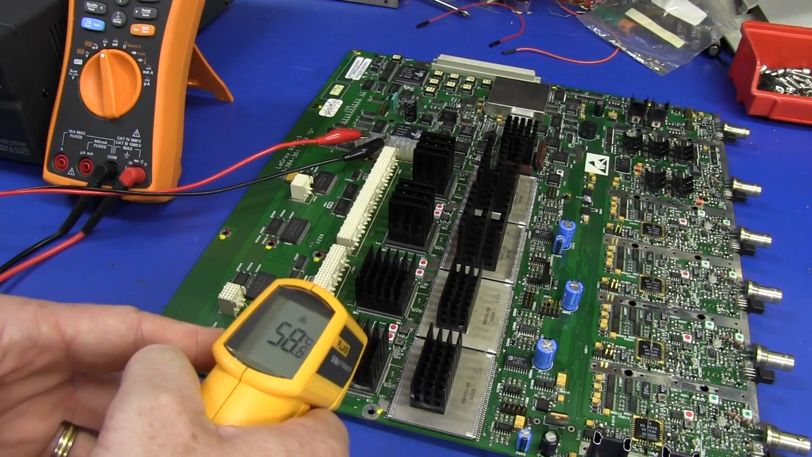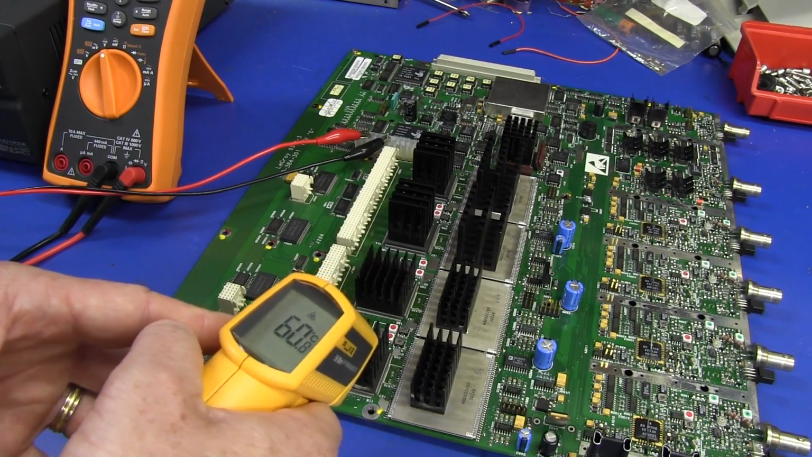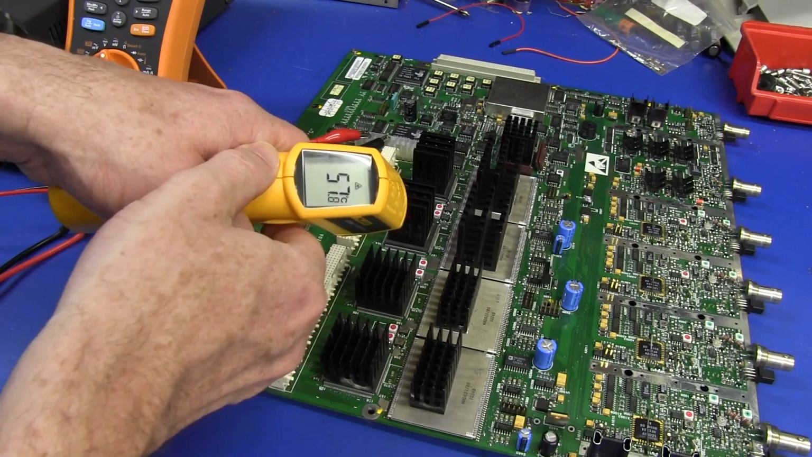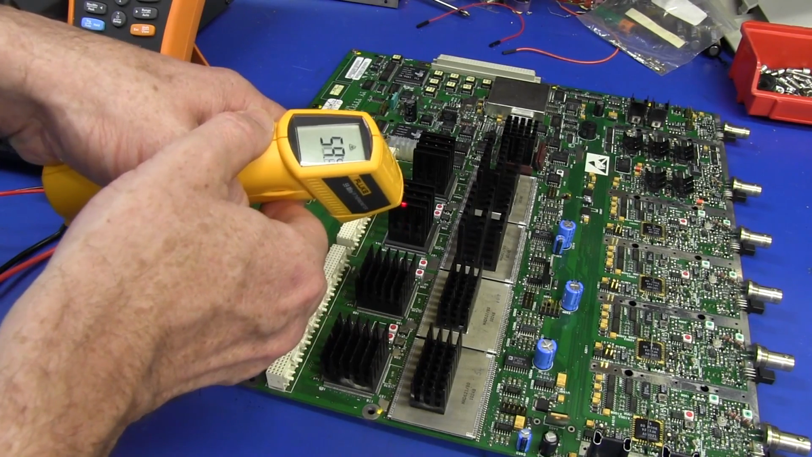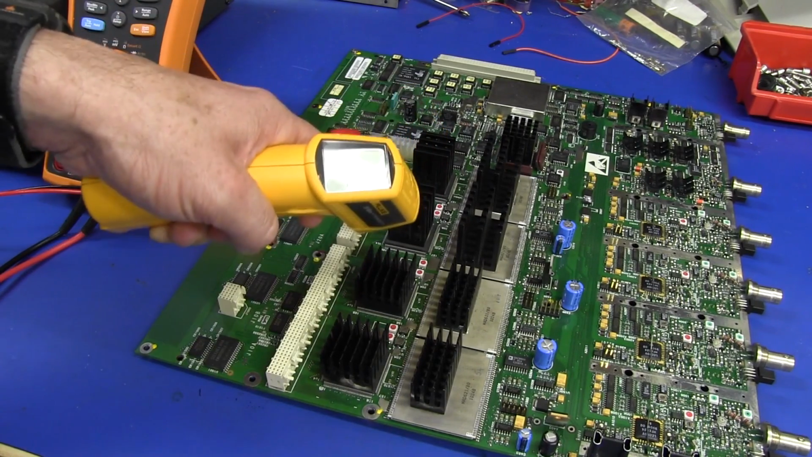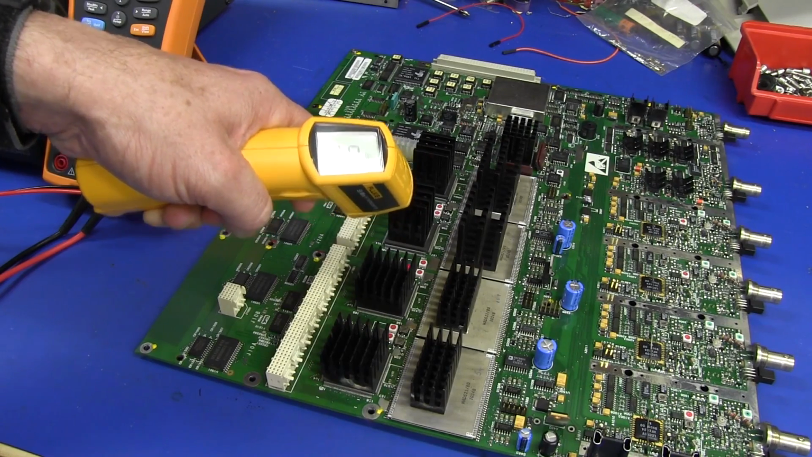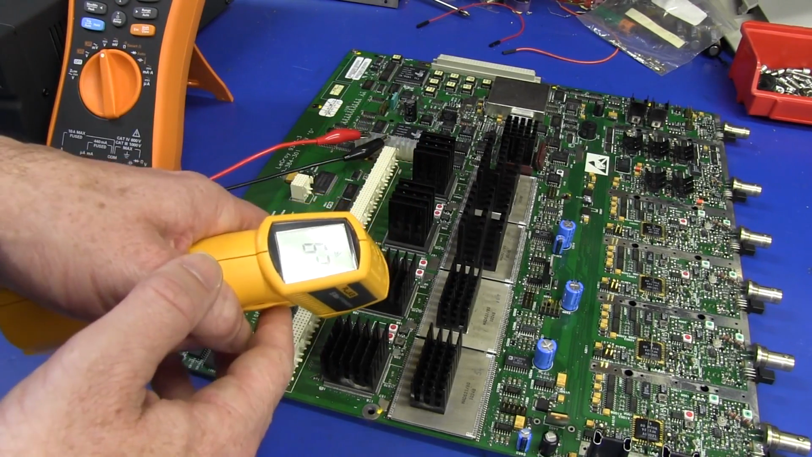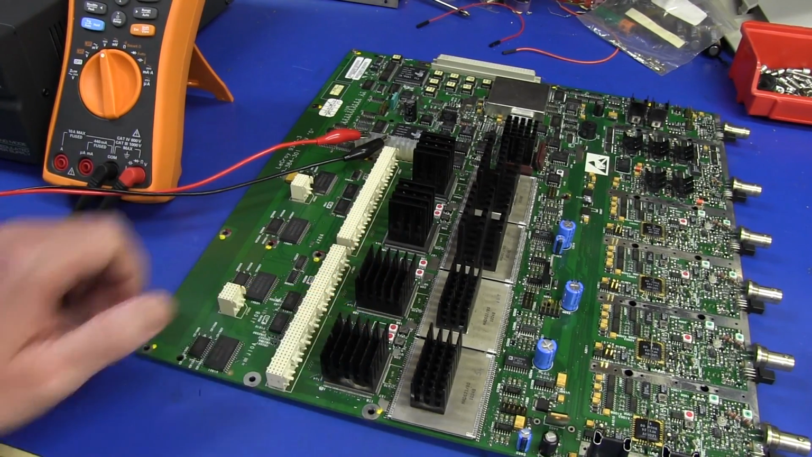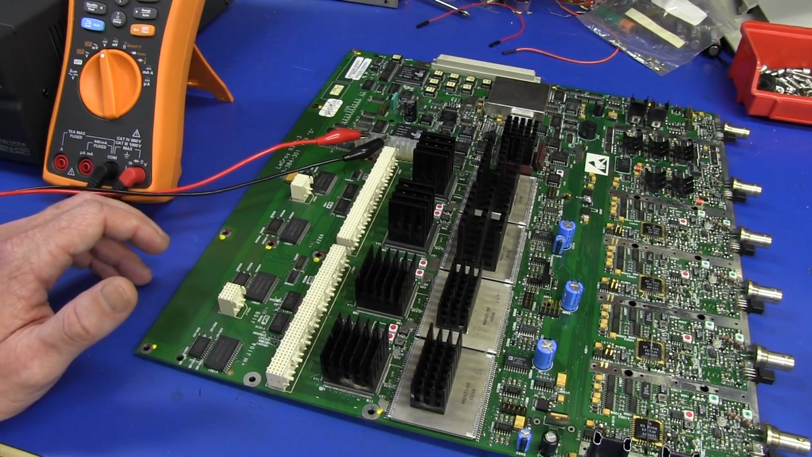So let's measure that. It's going to peak at about 60 there. That one's very similar, around 60. This one here is around 60 as well. If I can get it, yeah, 65. So there's not a huge, there we go, 63. It's quite hard to get it with these things, but I would expect one of those to stand out. So really, there's no temperature differences between those. Forget it, completely rule it out.